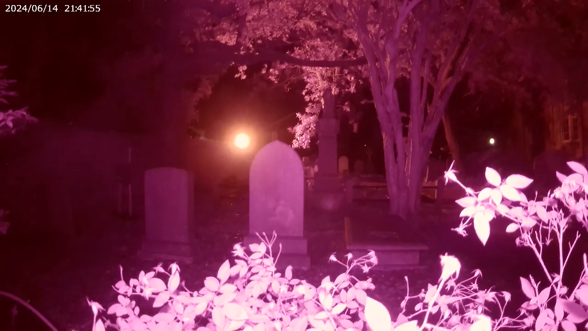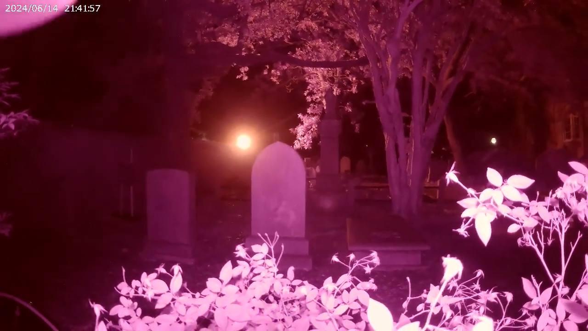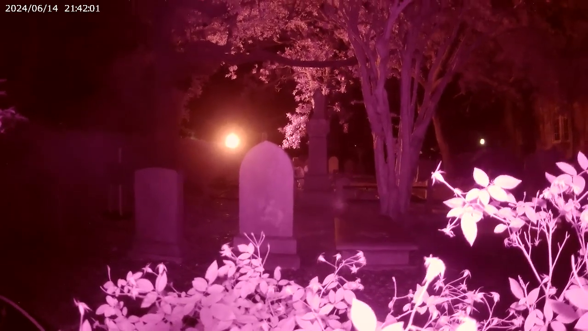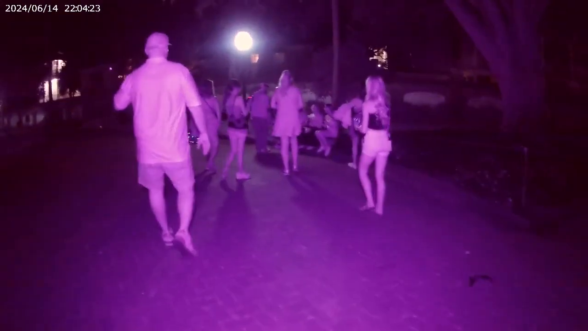Alright, camera folks, let's go ahead and hit those stop buttons. Let's give your hands a break. 107? No, power line. I'm guessing it was your phone. Yeah. Wait. My phone's not even picking up anything.